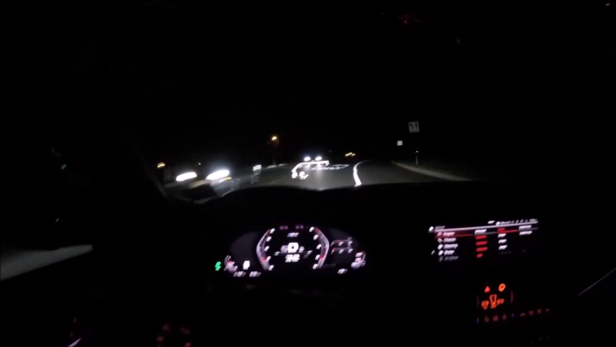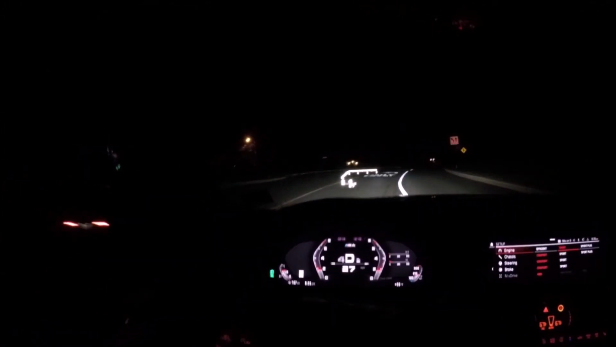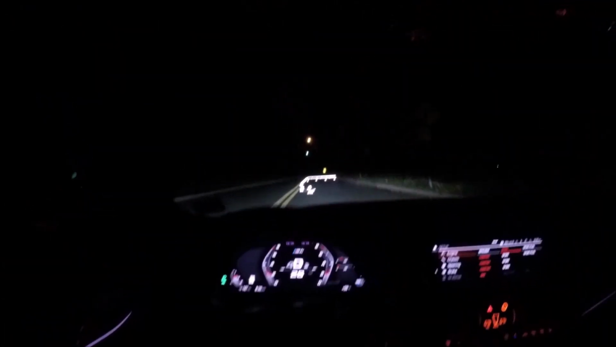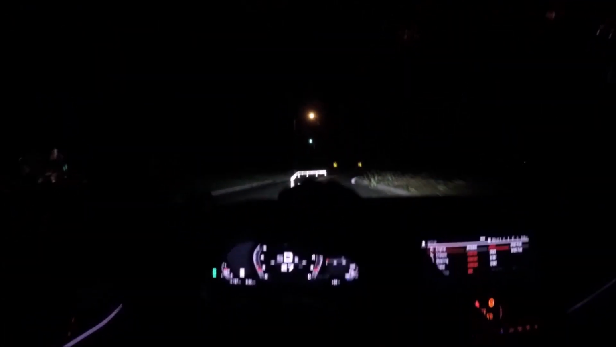And we could probably go this way. Just gotta watch for deer. I'll go a roundabout way and then we'll get to some of the main roads. Handling is very good, and with the all-wheel drive, it really puts the power down to the ground.